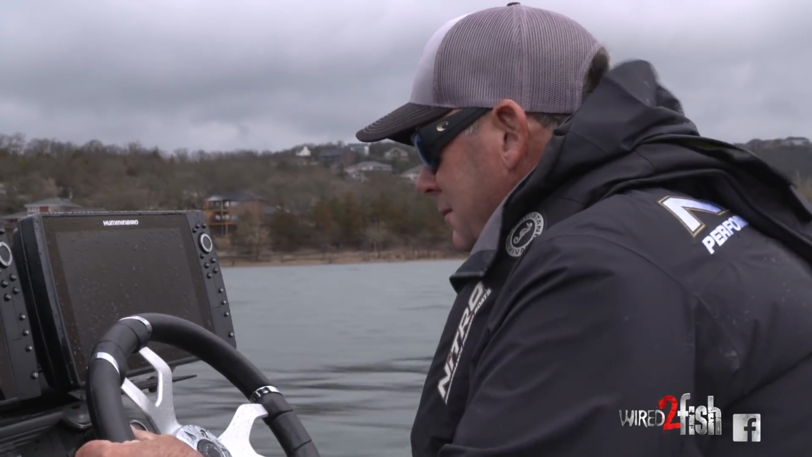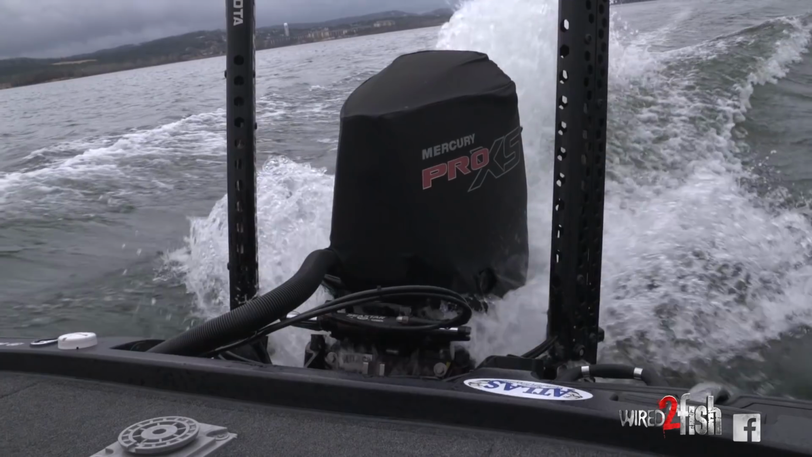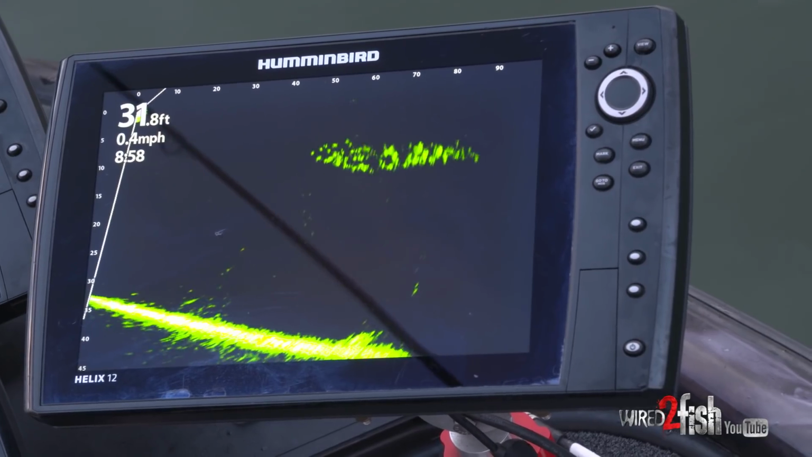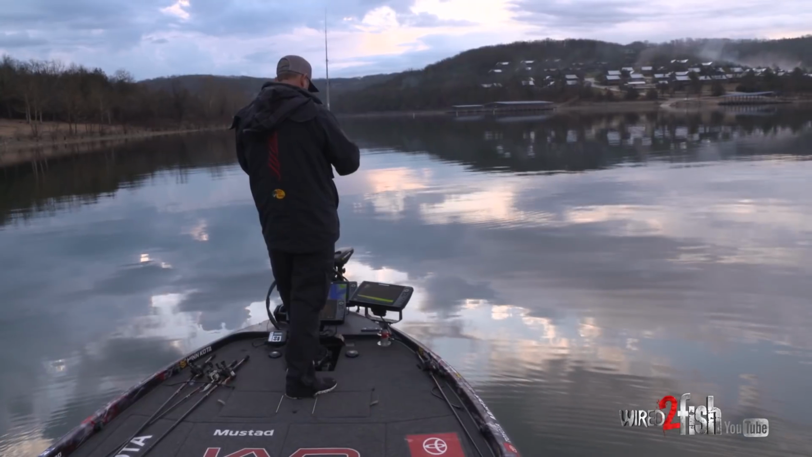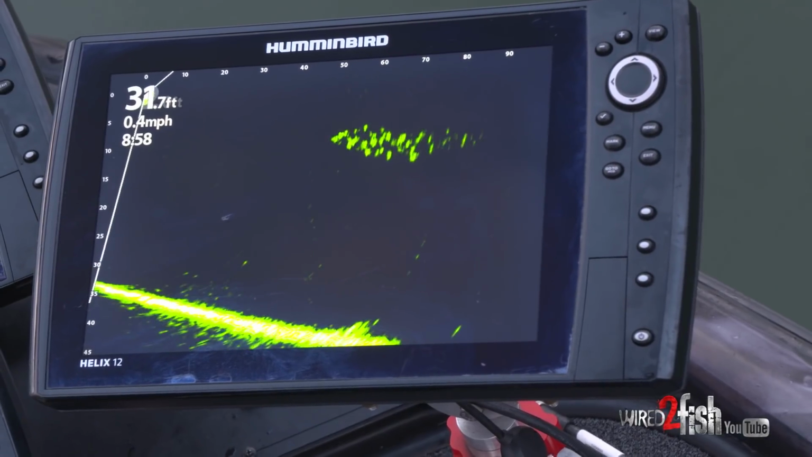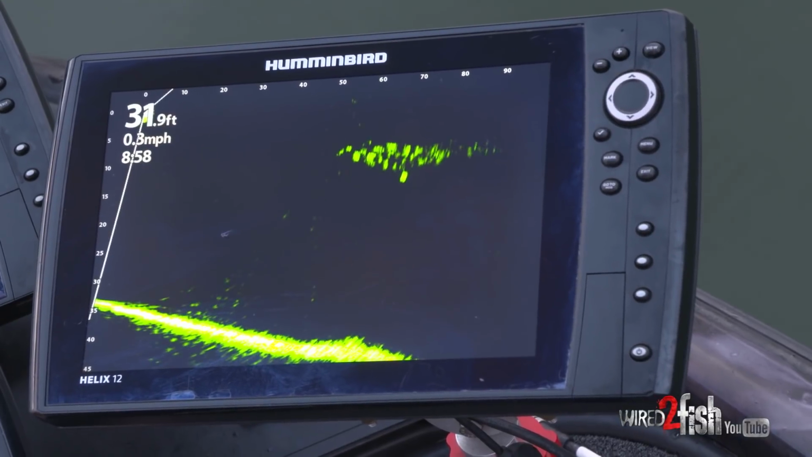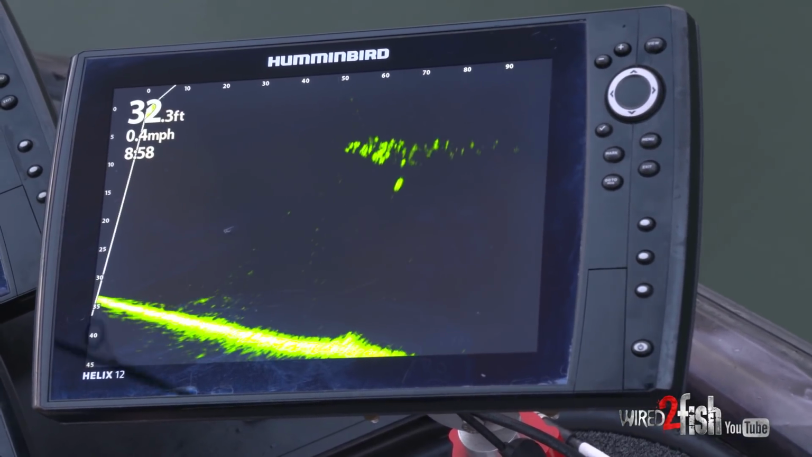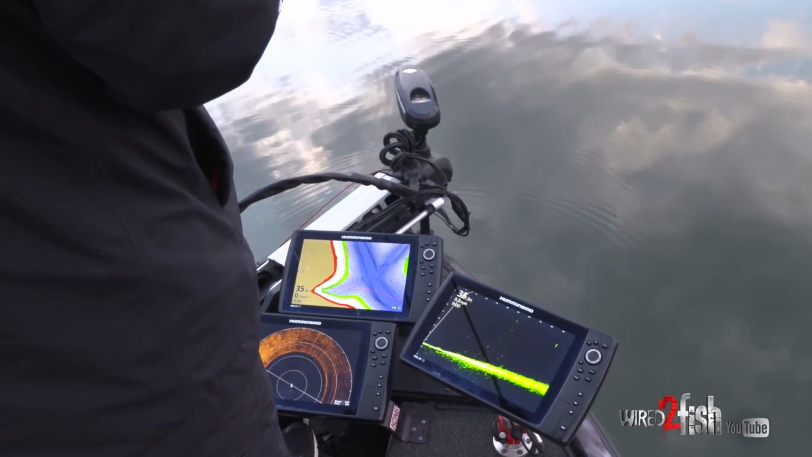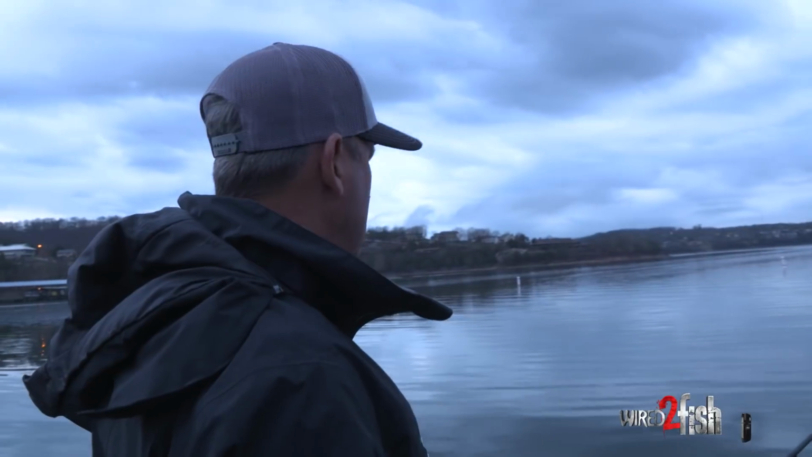So we're here at Table Rock Lake in mid-March. This is a place, because of my Bass Pro relationship, I spend a lot of time down here. And it's a perfect time of the year to have these fish starting to push shad back into some of these pockets. Mega Live is such a game changer when you're chasing these open water fish that are following these pods of bait around. So hopefully we can get right out there and show you exactly what I'm talking about.